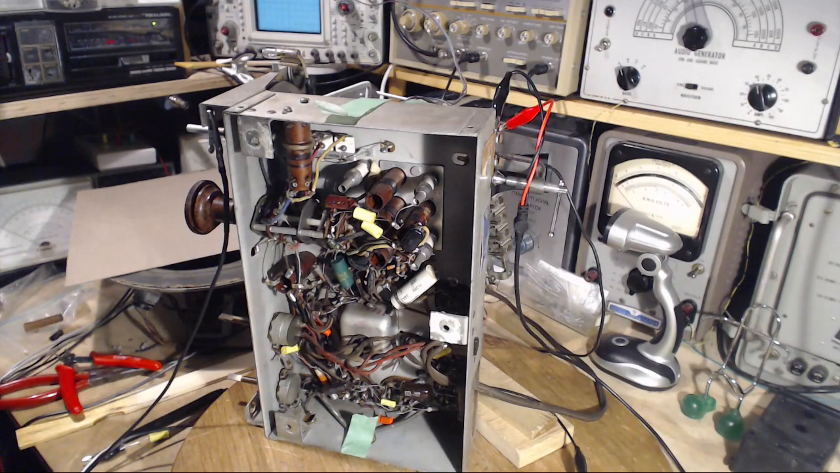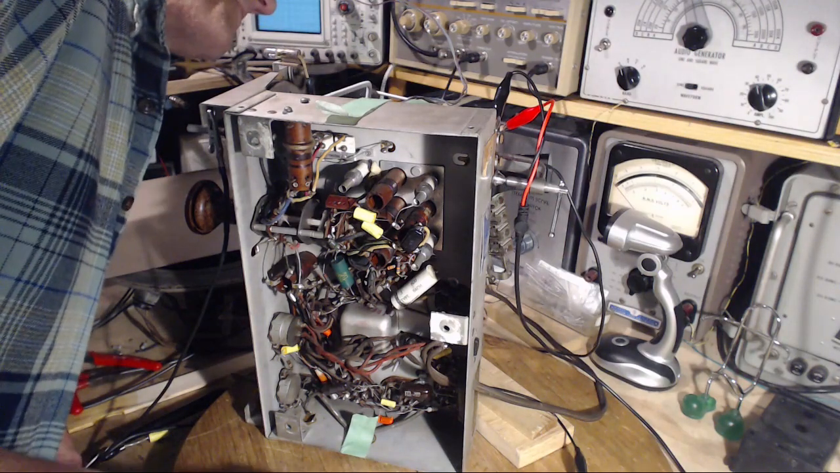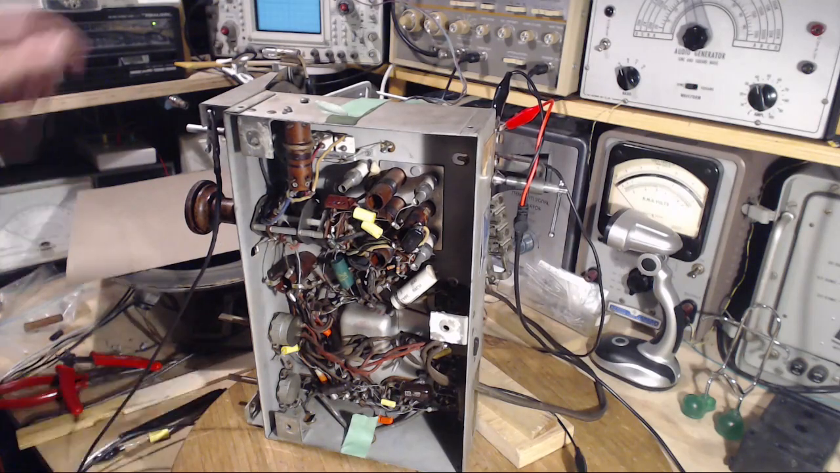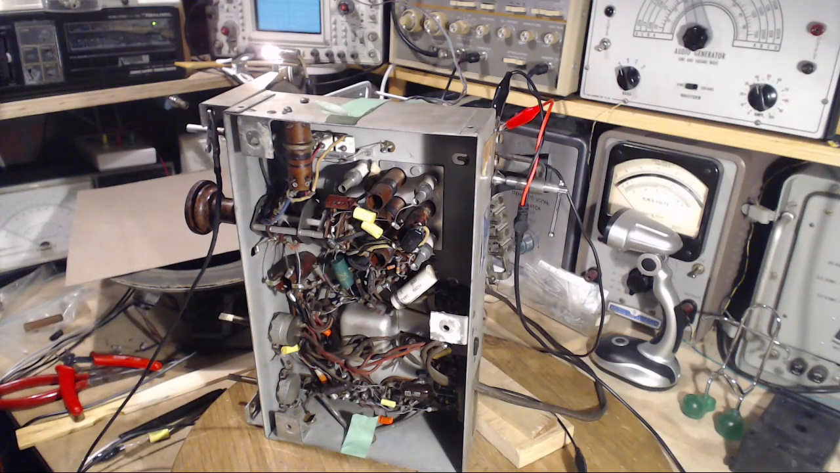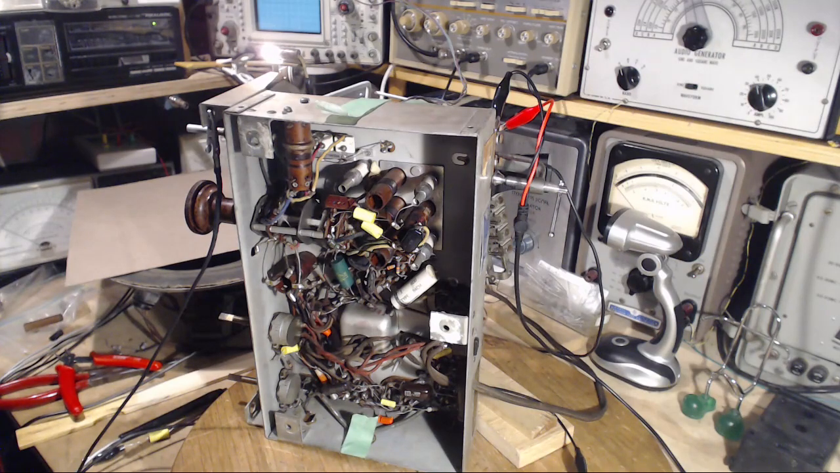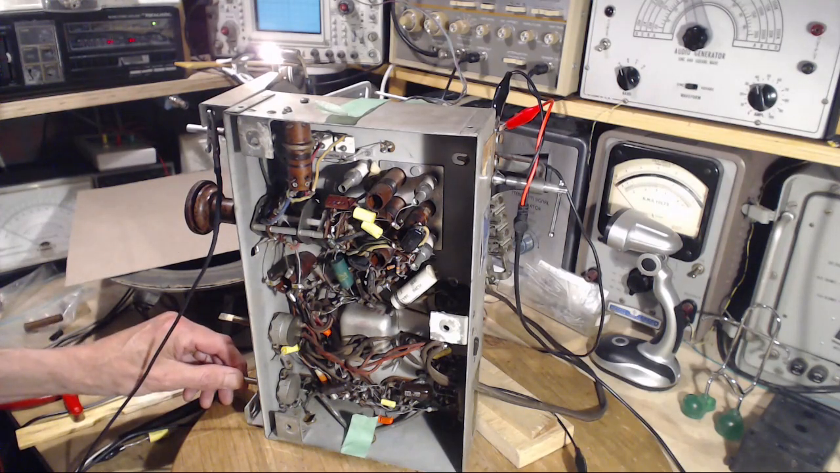Okay, so let's give this new capacitor a chance to show its stuff here. Let's see, I'll flip this over. Things are hanging rather precariously from it, but I think we're okay. There we go. So hopefully I can figure out if this is doing its job without necessarily tuning something in. Just the noise should be enough to help us here. Ooh, lots of noise.